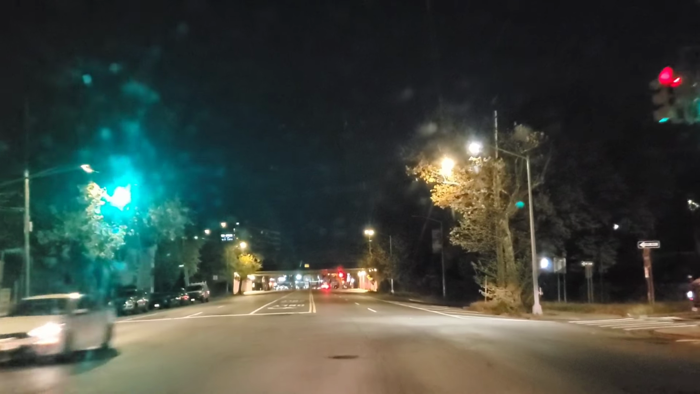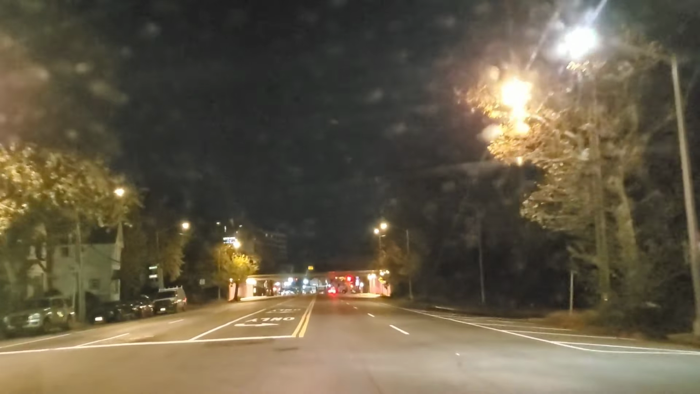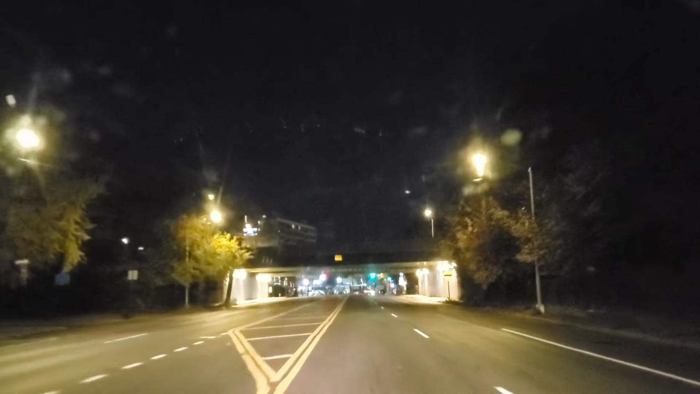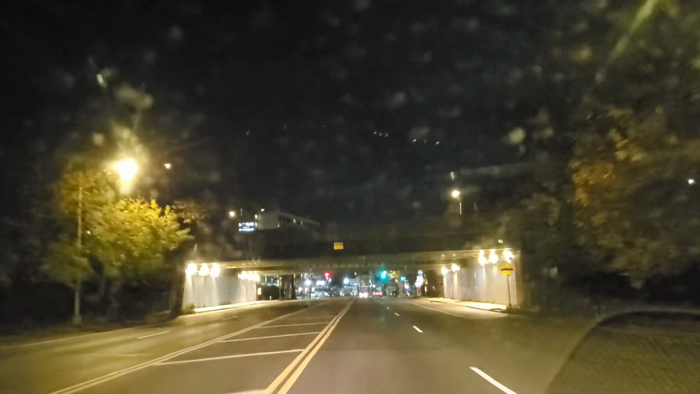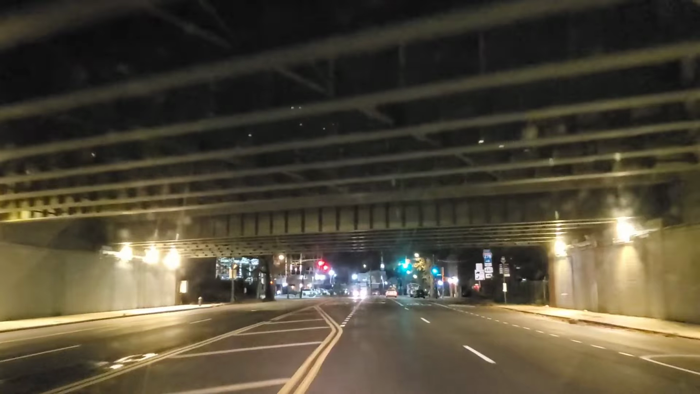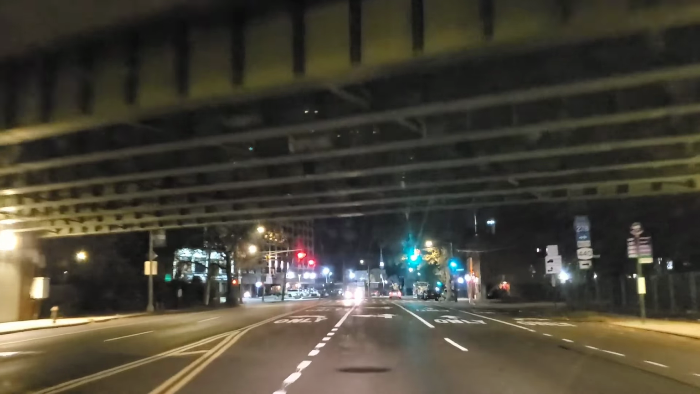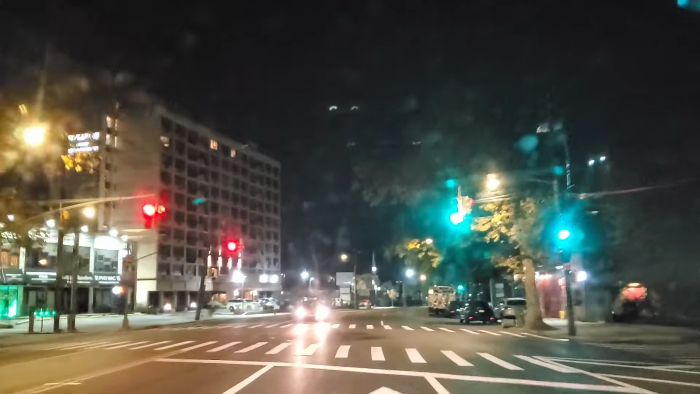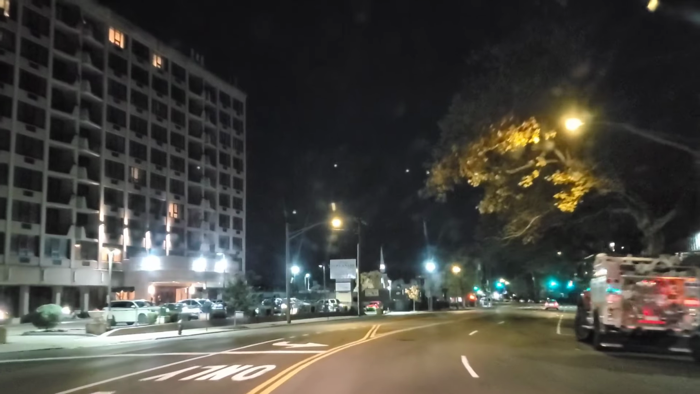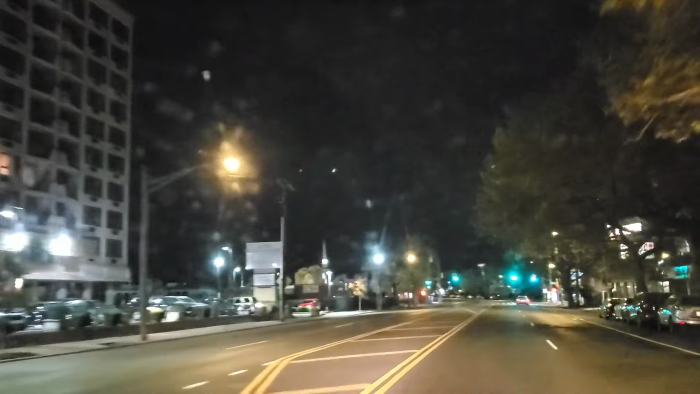This is the Staten Island Expressway we're going to go under right now. On the left is this big, I think now it's an assisted living. It used to be a Holiday Inn many, many years ago. Then it was a Staten Island hotel. And now it's an assisted living.